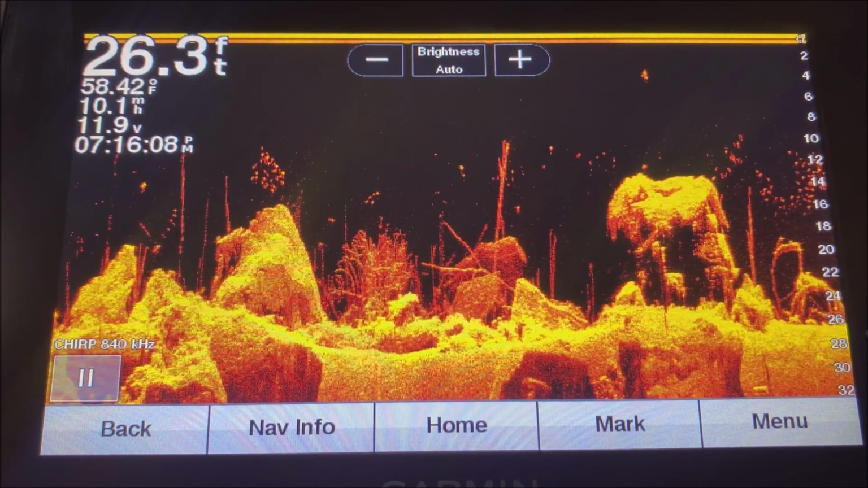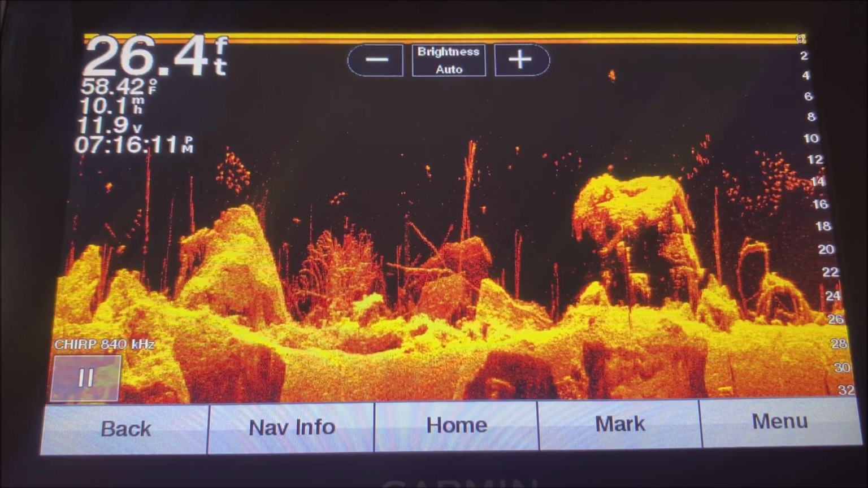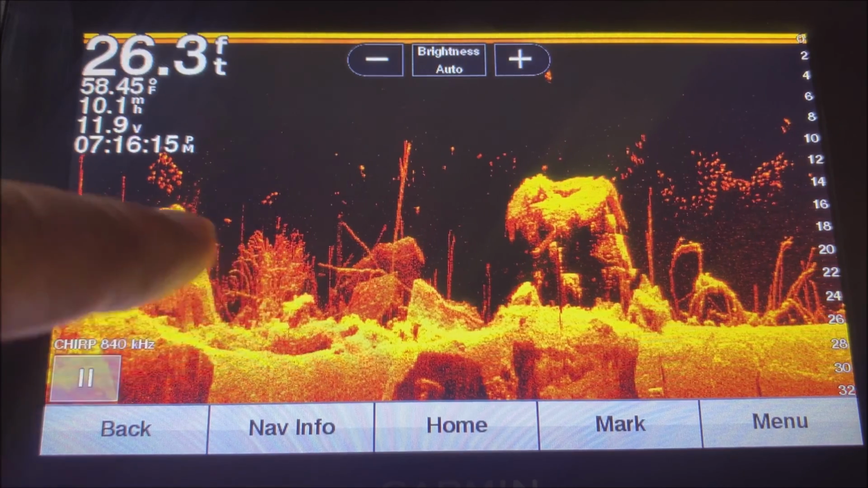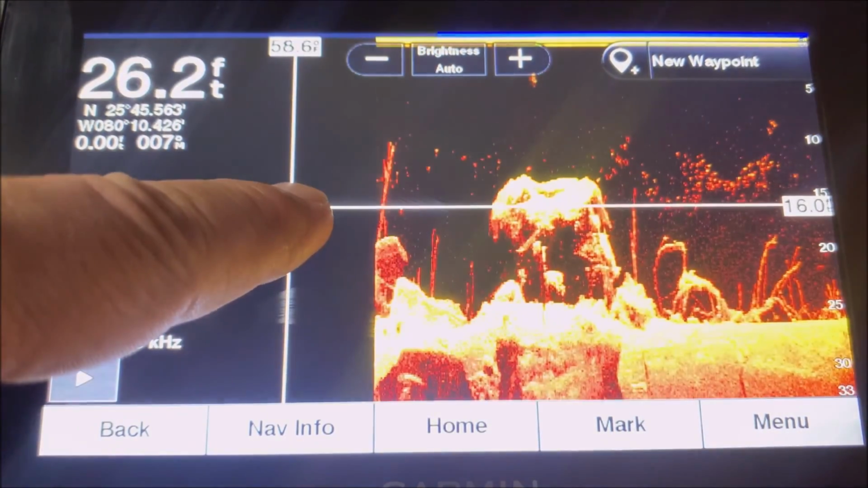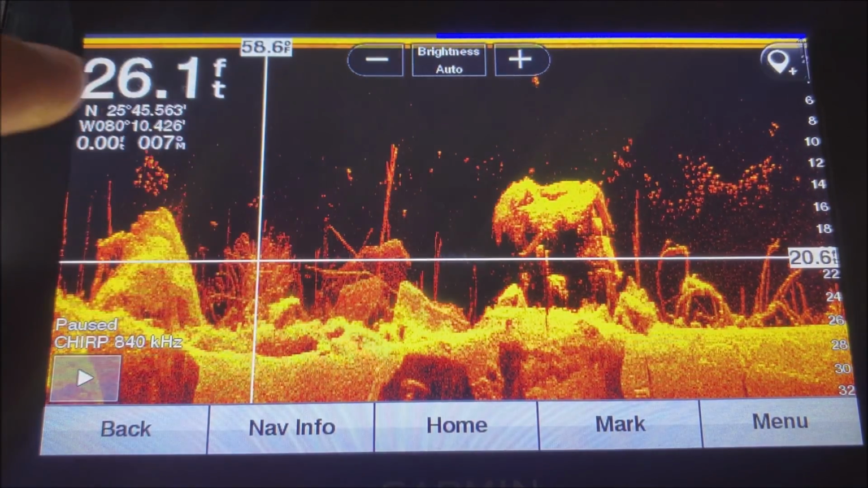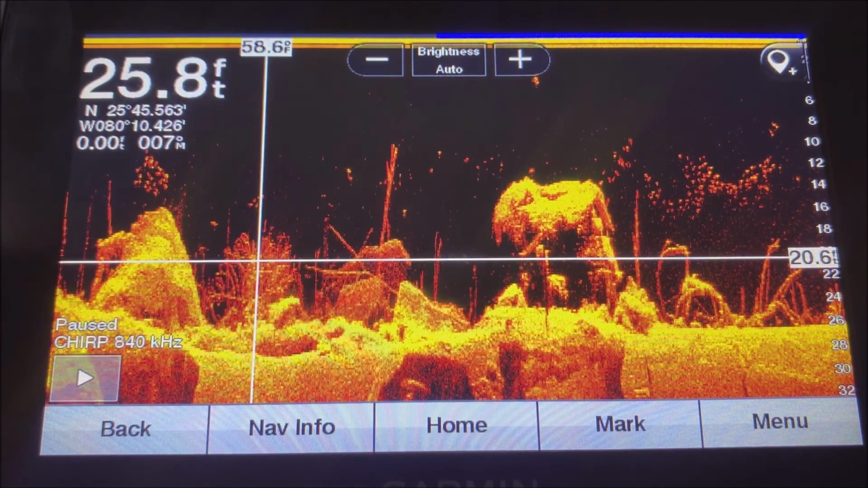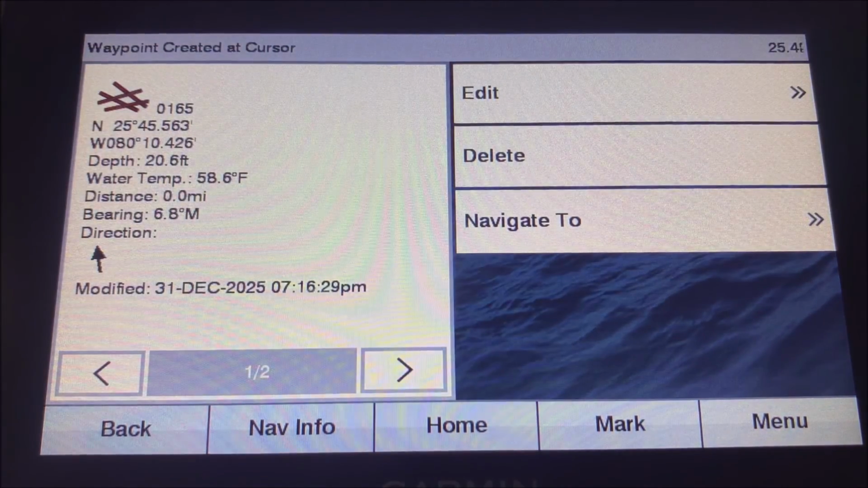Typically, you're going to be past that when you see something that you want to fish though. So let's say, for instance, we see this brush pile here and we want to fish it. All you've got to do is go like this, just make a half circle, and you're going to put a cursor right there, a crosshair on that spot. And then you go up here to this mark right here, and now you've marked a waypoint right there where that thing was, that brush pile or the rock pile.